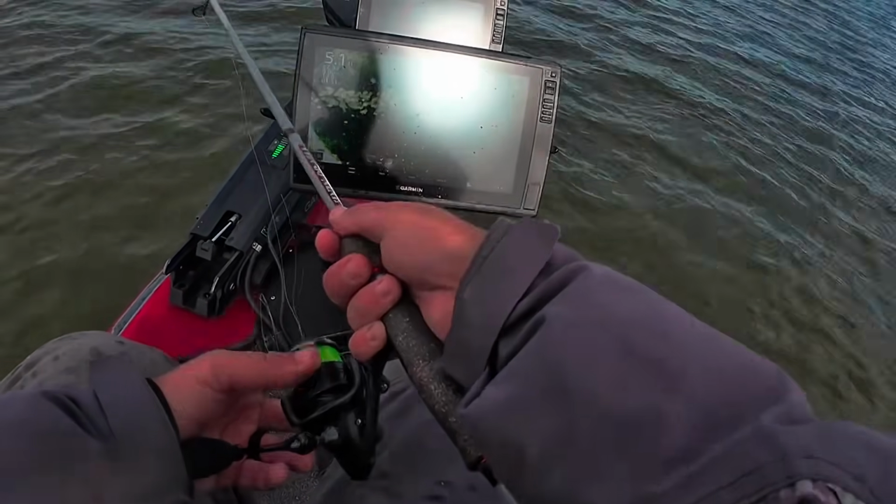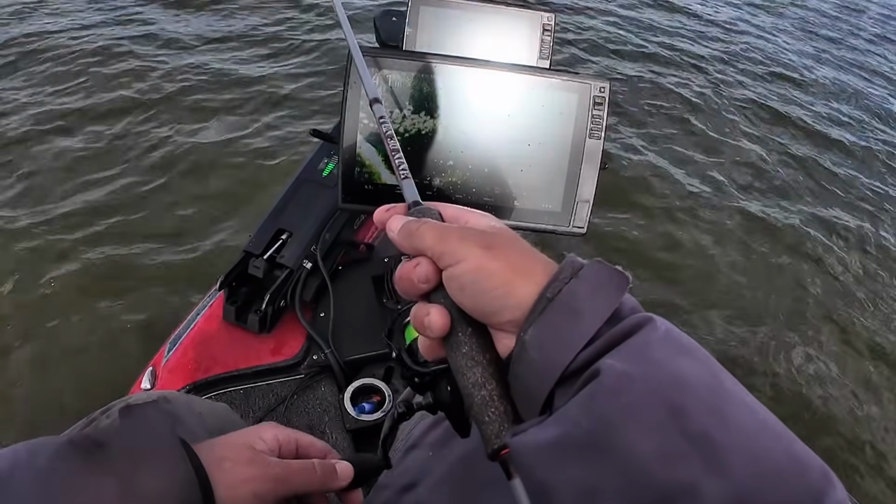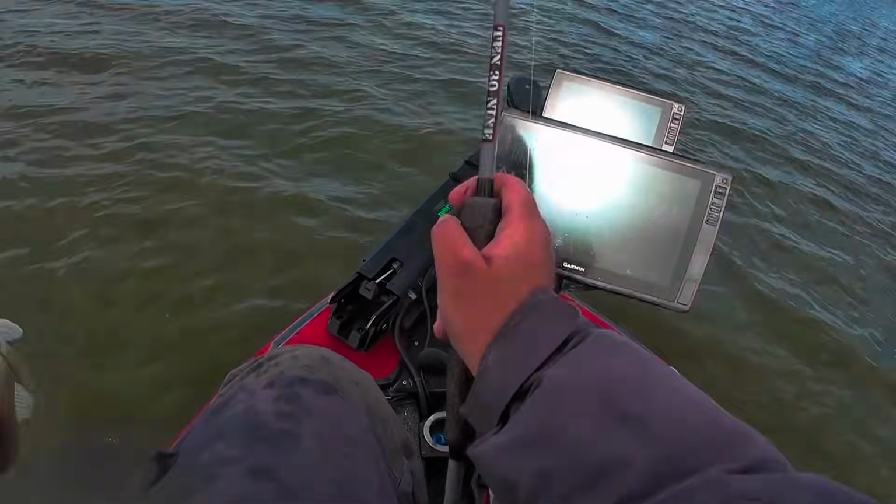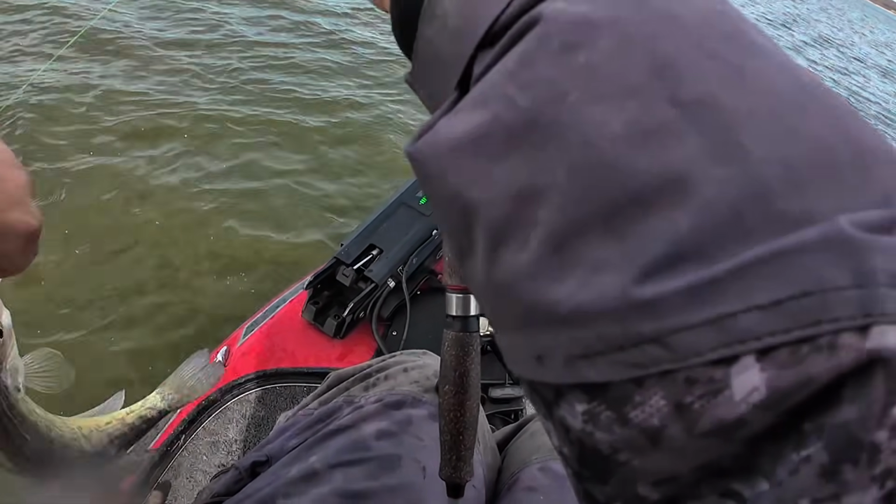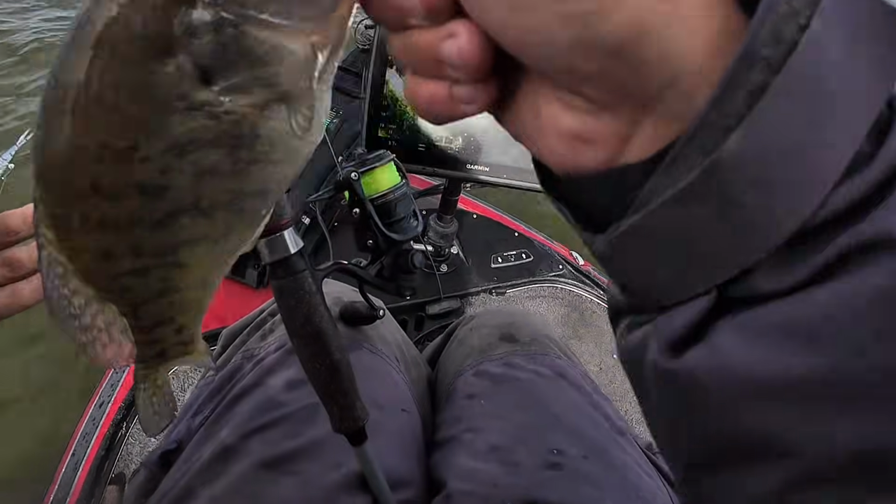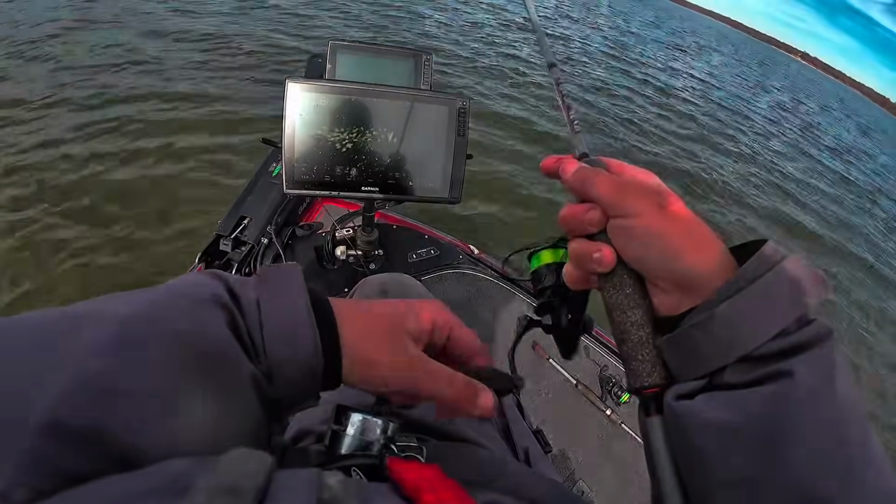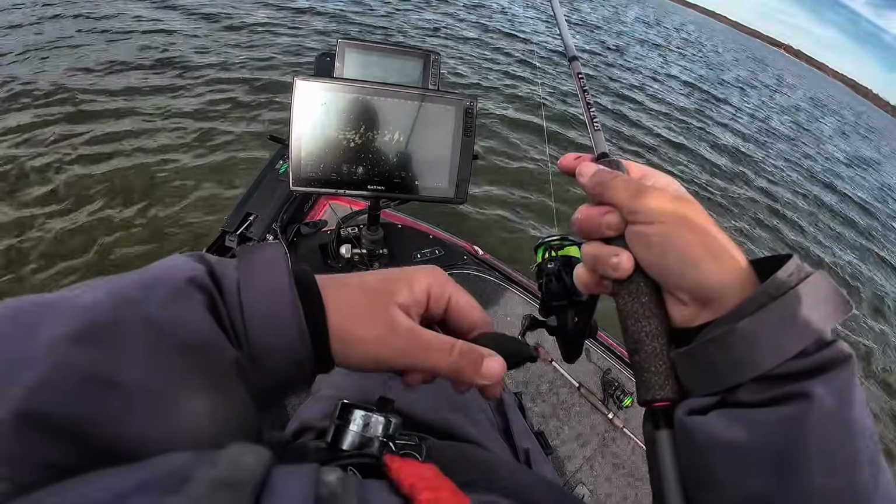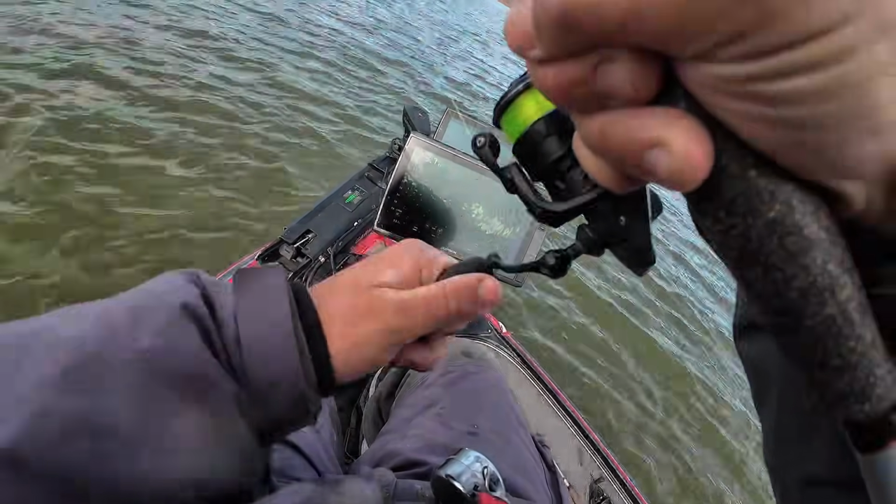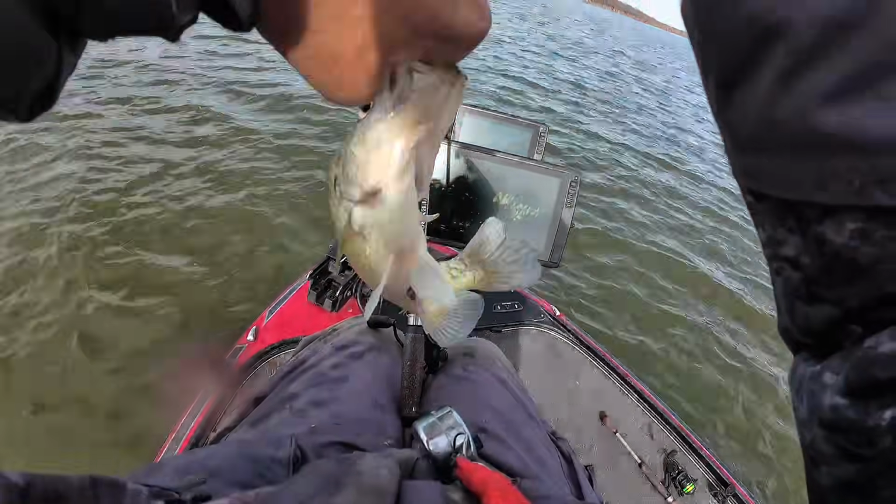Oh, he just thumped it. There we go. That one thumped it. Good fish. Oh, I'm in the rocks again. There's one. Think he's decent. Yep. Not bad. Ate the snacky.